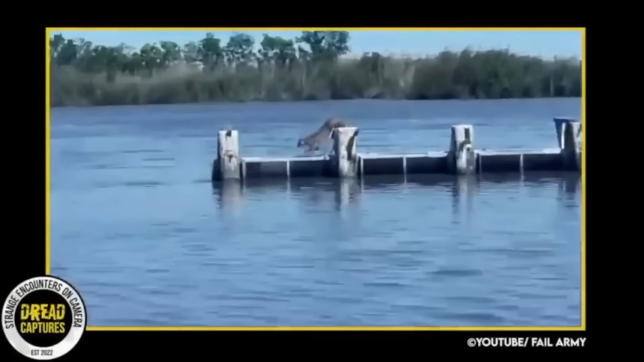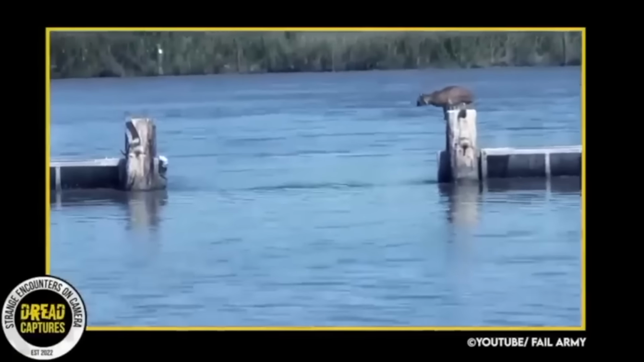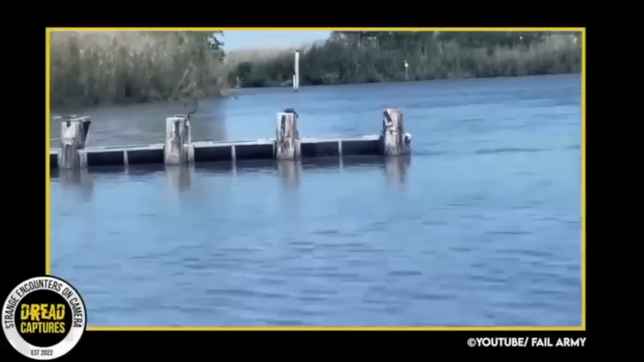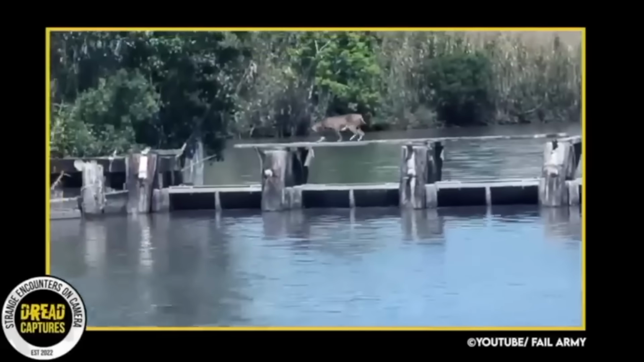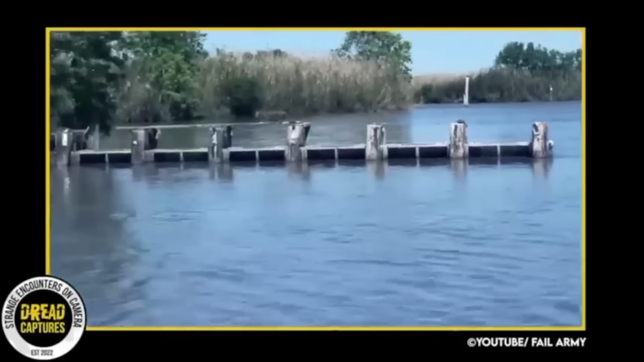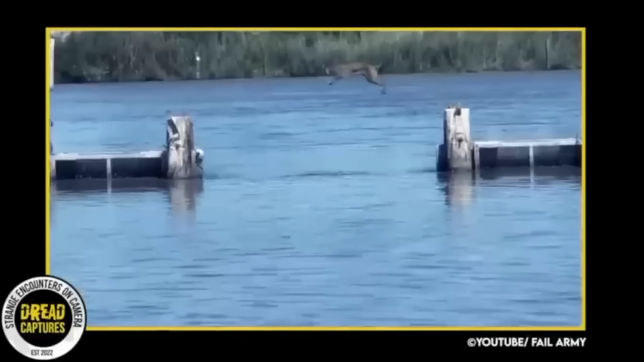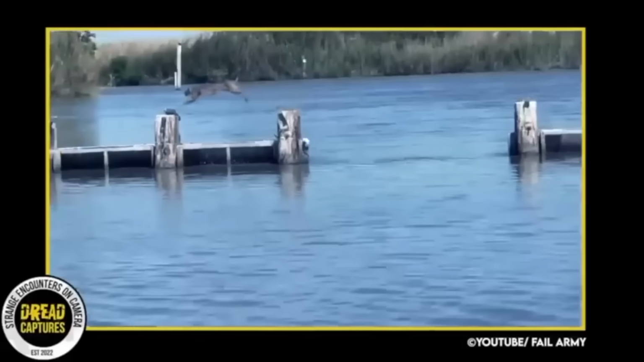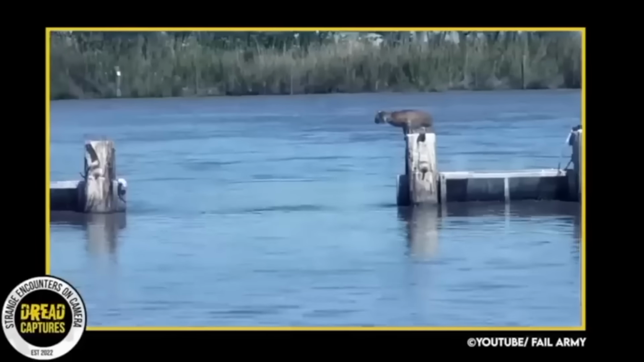This is just an incredible capture here. Just to be able to see this is amazing, but then to get it on film is even cooler. Look at this bobcat walking over the pilings. That leap is amazing. What do we think that is, 20 feet or so? Man, I know these cats are super agile, but that's still very, very impressive. Let's watch it one more time.